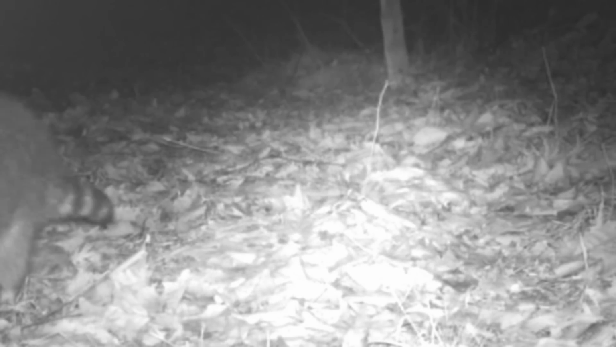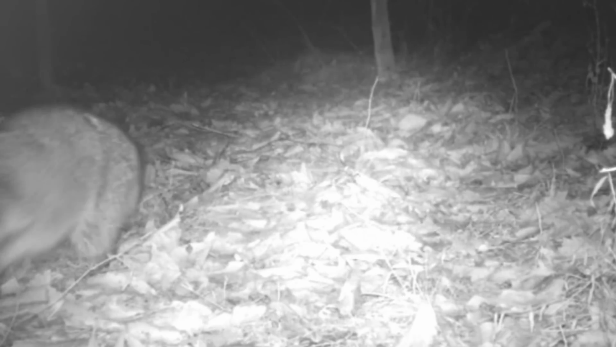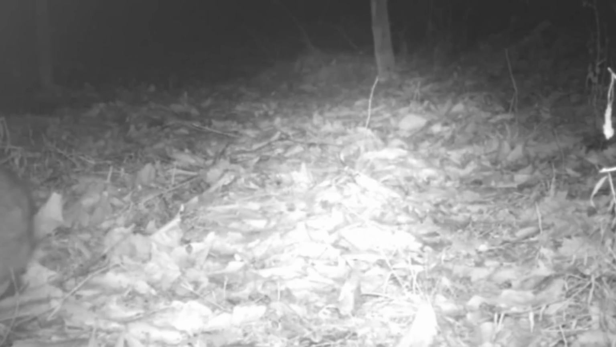And down at the pond, before the rain set in, coons enjoying the place. They're having a good time. But the rain set in, heavy rain, and the pond starts rising. And it seems like they like it even more.